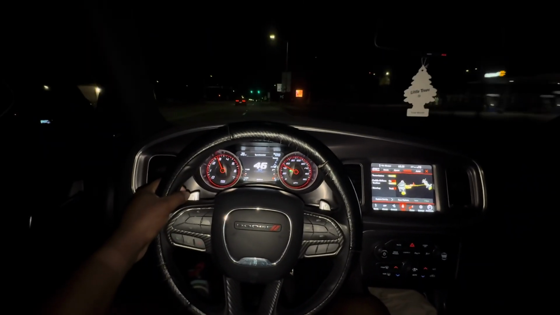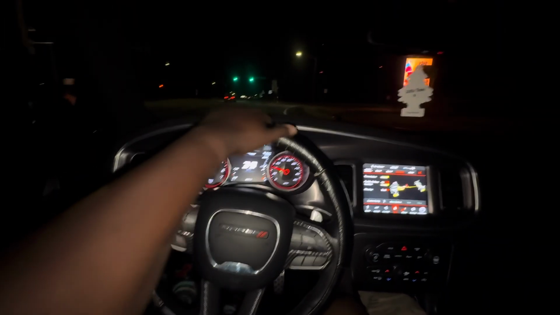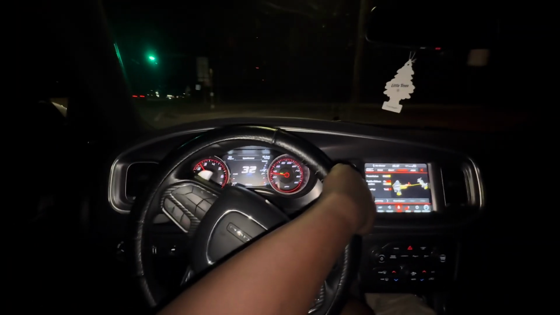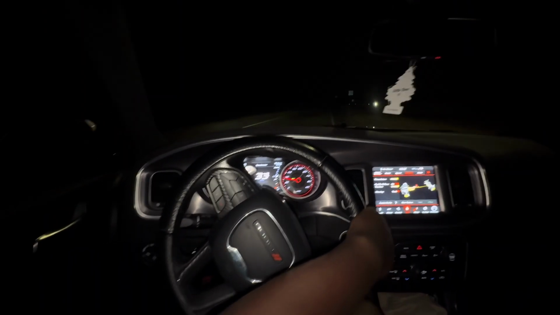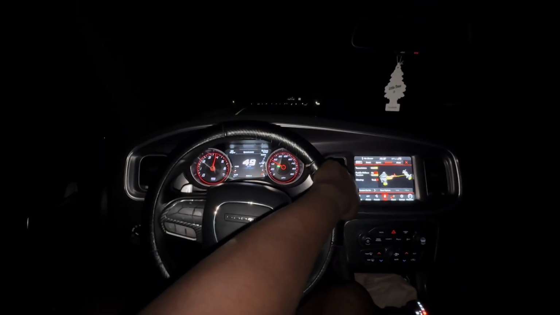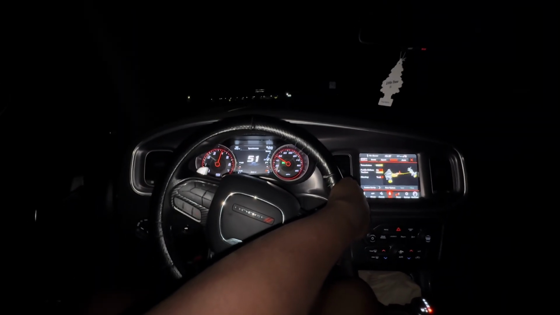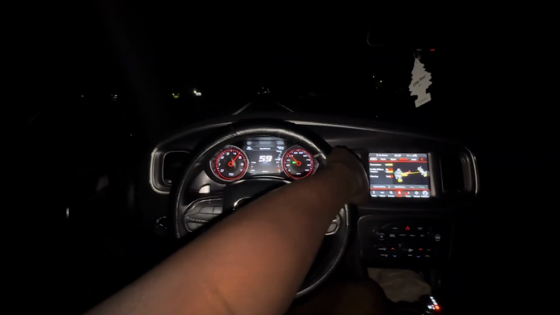That ain't popping loud, bro. I don't know what that's about. 'Cause like you take the tune off and put it back on, it recalibrates differently. Sometimes it'll be dang near perfect how you want it. A lot of times it'll be off. I'm gonna do a little third gear pull. These tires be hooking too, boy. I ain't gonna cap, this is my first time having 285. Hold on.